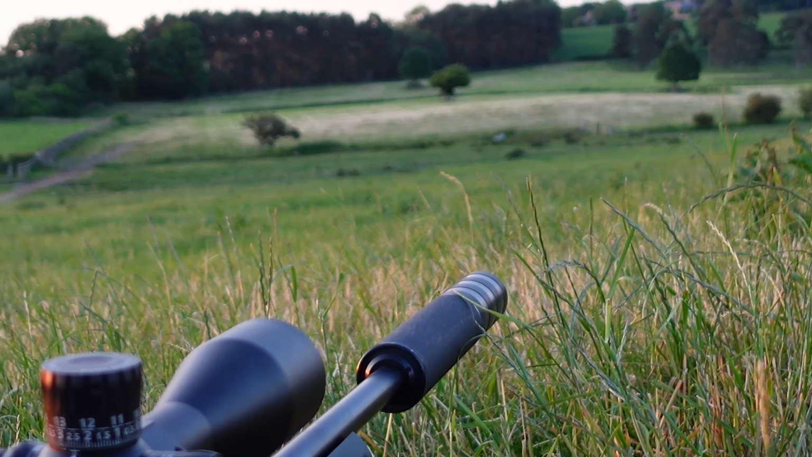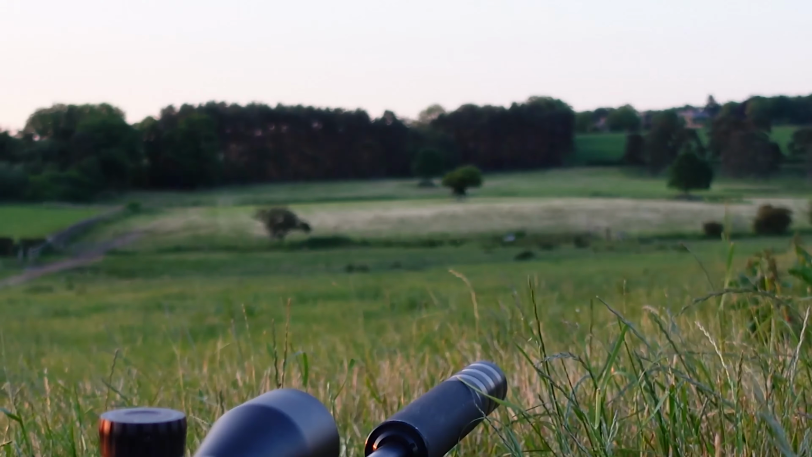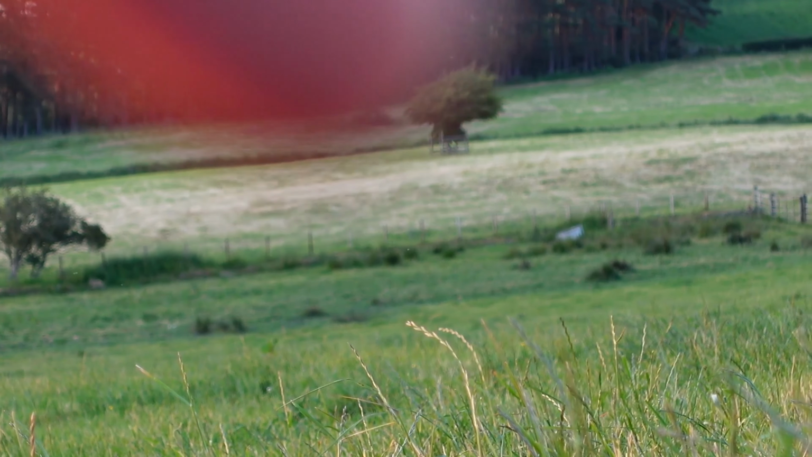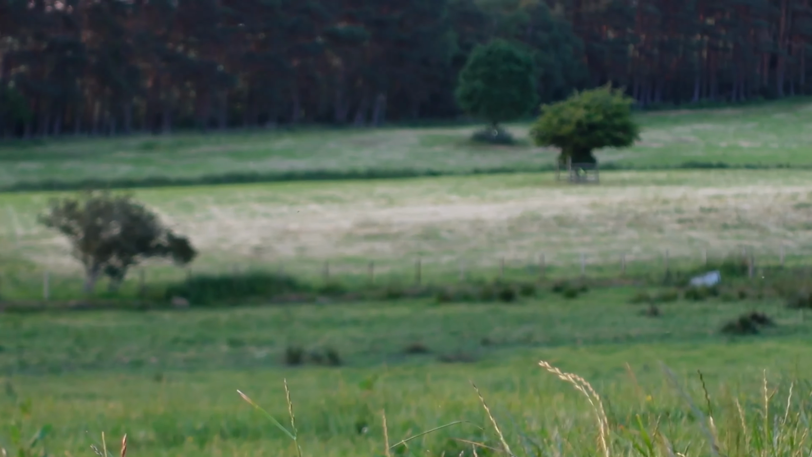So I did want to do there, just looking down, seeing what I'm seeing down at the target end. Obviously from the rifle, you've got your first one sitting there by that tree, 248, and then the tree just behind it.